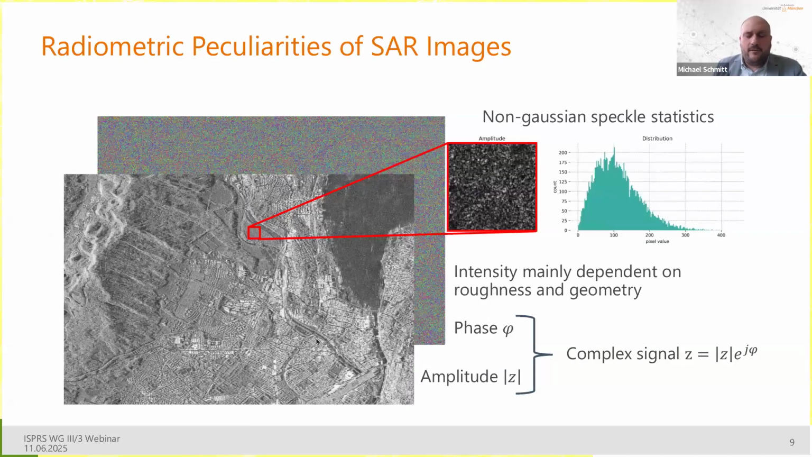Let's start with the radiometry. I mentioned it already. We have the situation that for every SAR data take or SAR data matrix, we have two primary pieces of information. Here, the foreground layer is, in this case, the amplitude image, could also be the intensity image. And here in the background, we have the corresponding phase image.